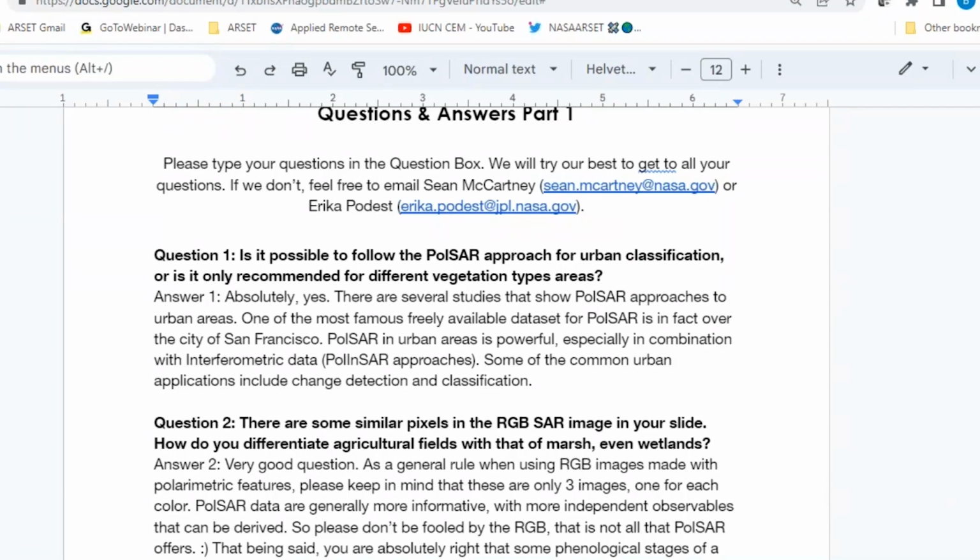So you do what is called PolInSAR, because you also have some information about the elevation of your target. Mainly applications on urban areas are related to change detection, so buildings, new construction, that type of land change, but also classification of the type of urban area. People can classify the type of settlement as well. Quite a lot of people work on that.